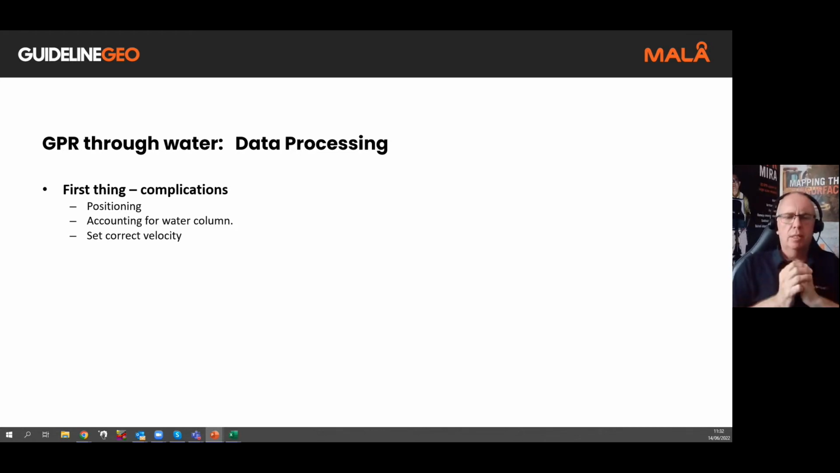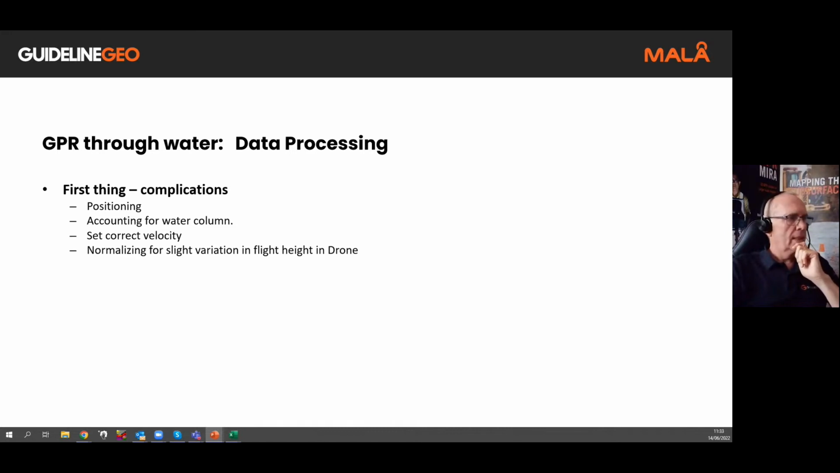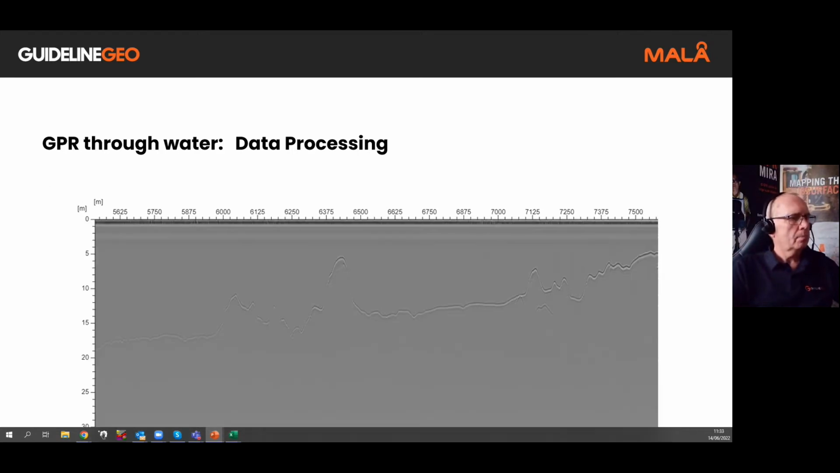The nice thing about water is we can quite often measure the depth of the water quite easily. You can drop a weight on a rope or a string, look at the depth, and look at that value in the data set, and we can correlate that to the correct velocity quite easily. And if we're going to use a drone, then we have to take into consideration the height of the drone above the water. We need to normalize for slight variations in the flight height of the drone, and that can be done in the post-processing stages.